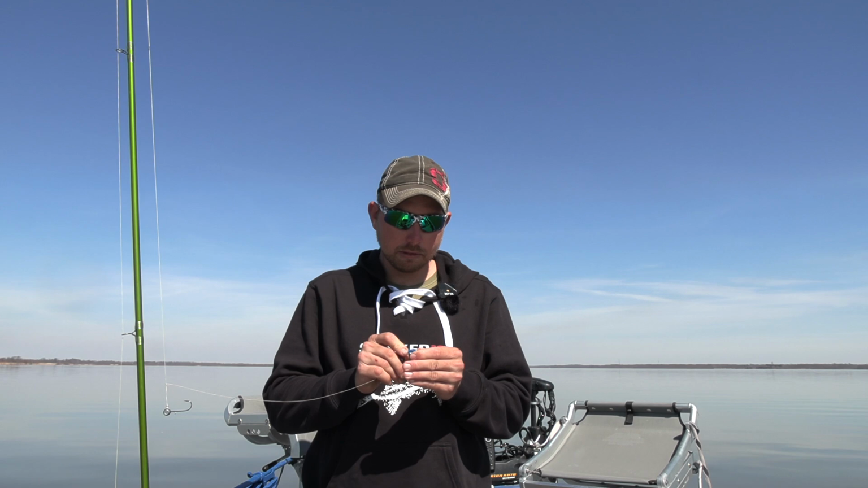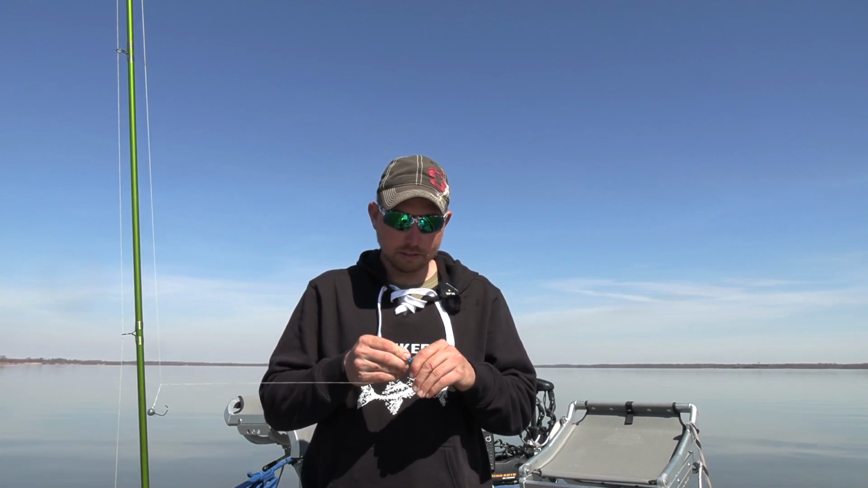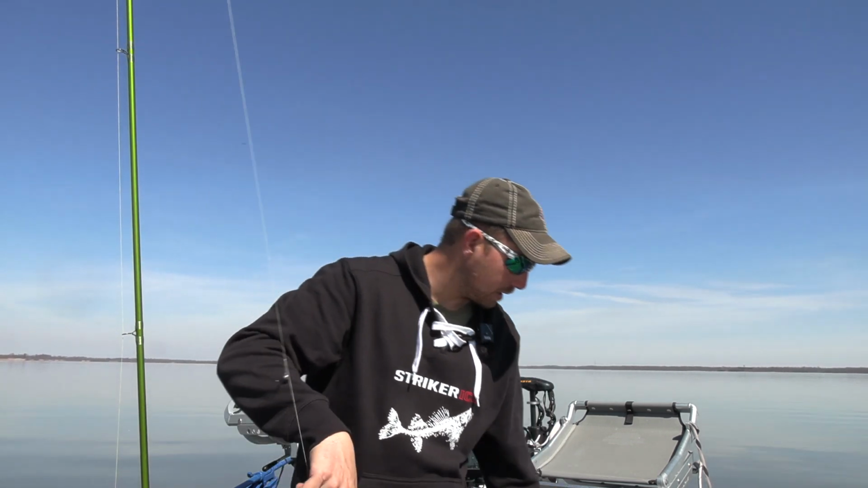One thing I absolutely love about these Crappie Kings is just how durable they are. You know, a lot of the baits are just so soft and you only catch a couple of fish, but there you go. Crappie King rigged up there.